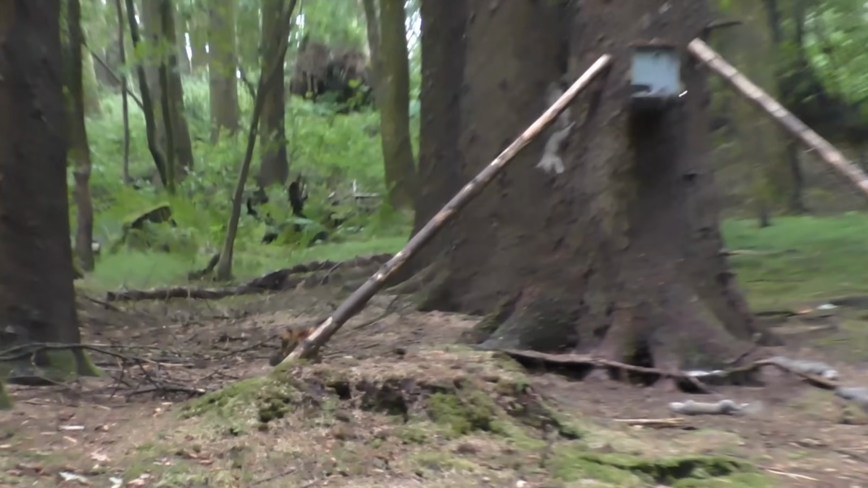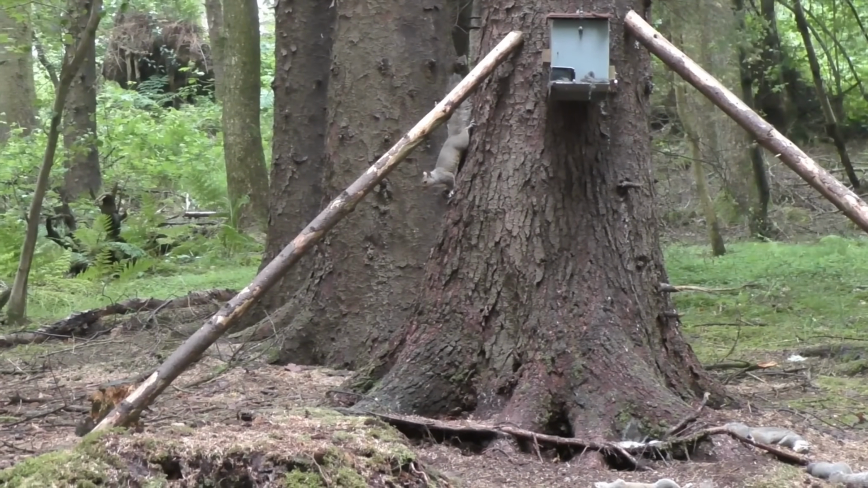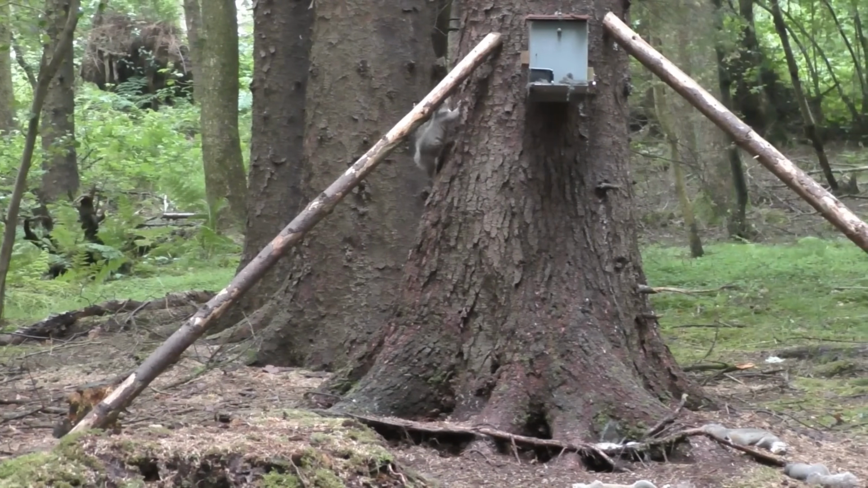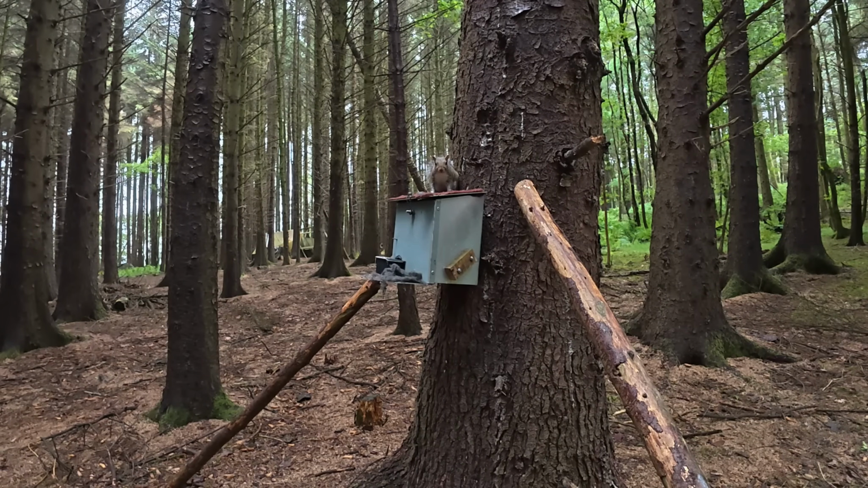Or so I thought, because now it's taken a gander at the squirrels which are already dead on the ground. Will this put this squirrel off? Past experience, 90% of the time says no, as long as there's not too many dead bodies. And seeing as it's now climbed to the top of the feeder, that's a positive sign.